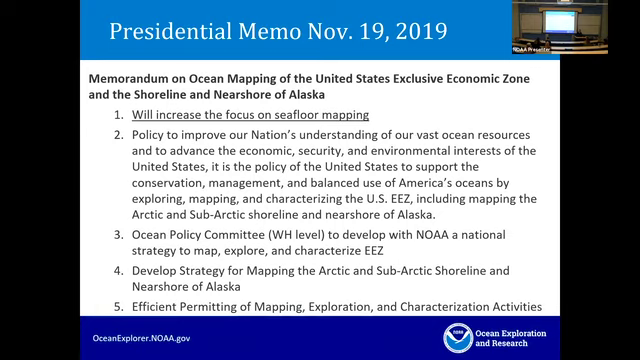It established an ocean policy committee at the White House level to develop with NOAA a national strategy to map, explore, and characterize the U.S. EEZ. And it also addresses directly some areas of Alaska that need mapping done.